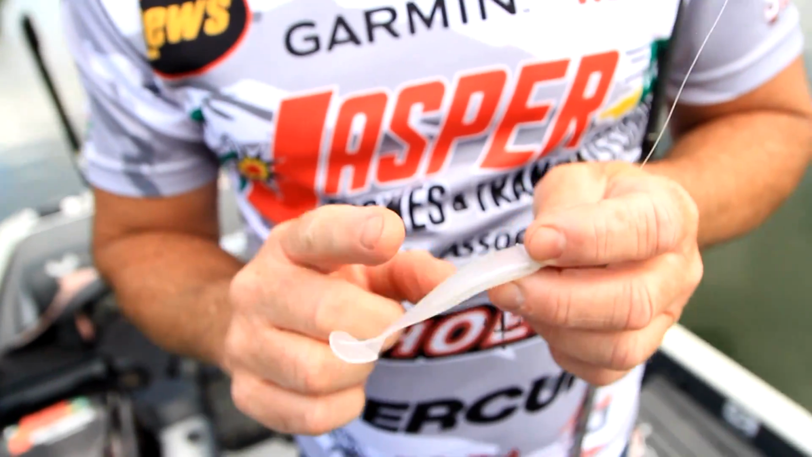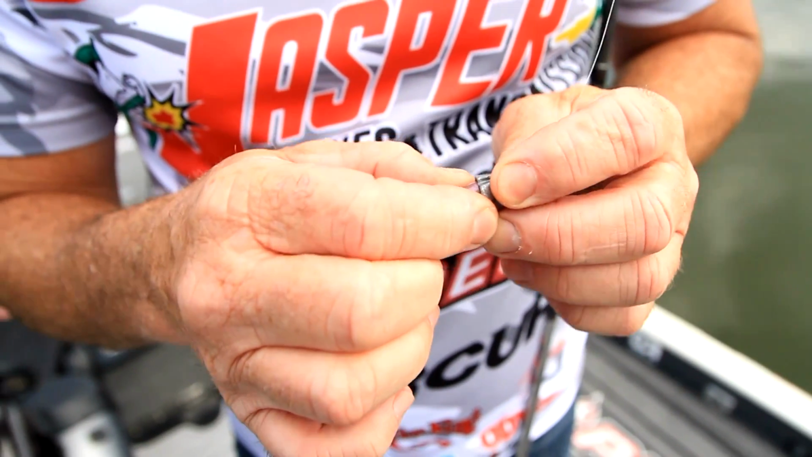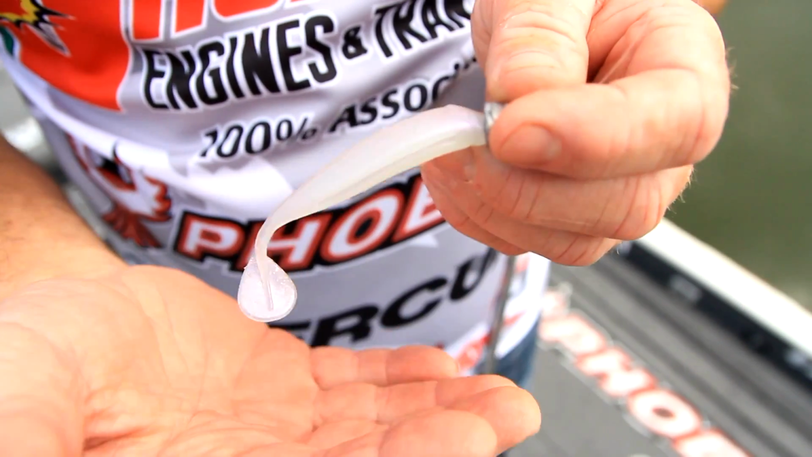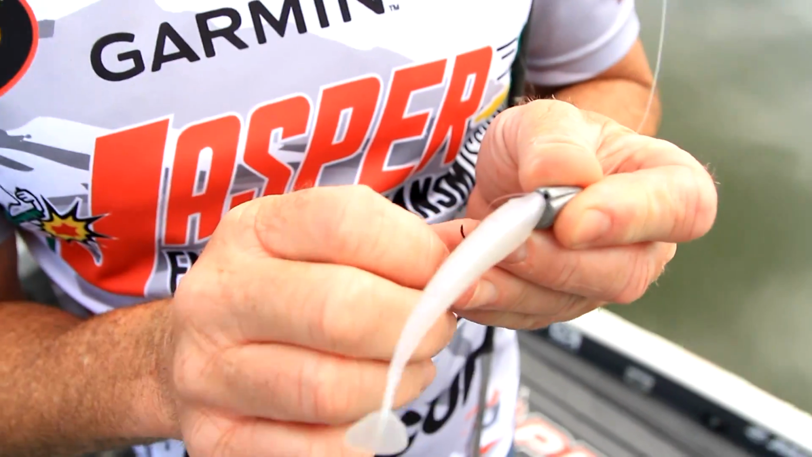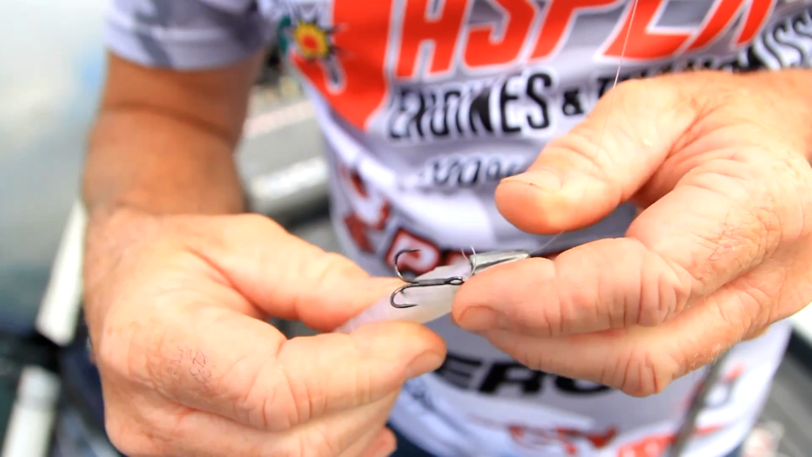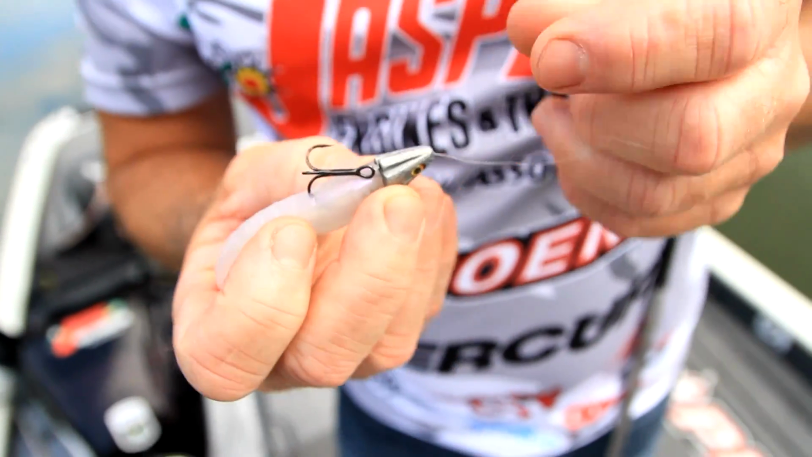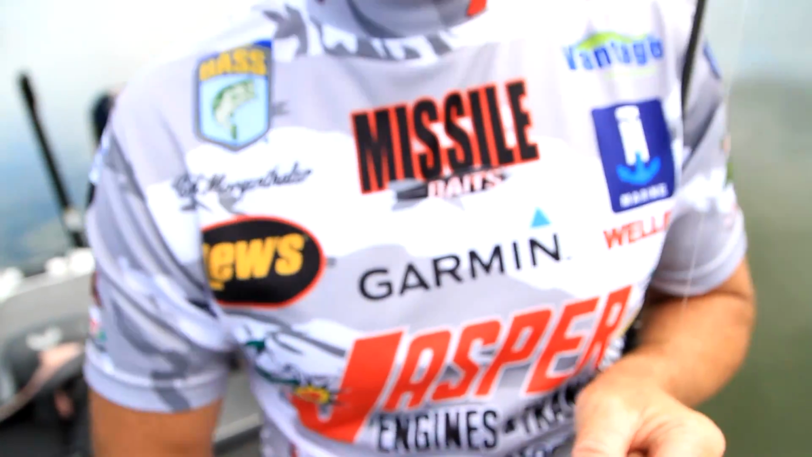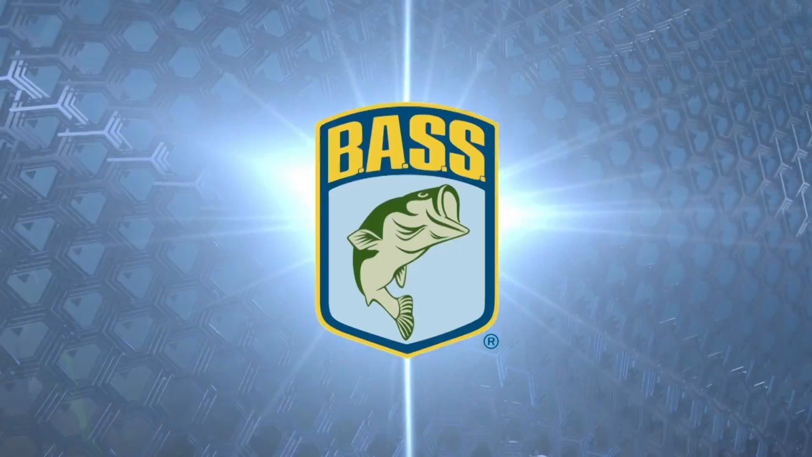Now this is a 3.5-inch Missile Baits Shockwave swim bait, and you can see it's got a paddle tail on it, but it doesn't produce a tremendous amount of action. So in them warmer water situations, in those finesse situations, this is my go-to setup. You just hook it right in the top, just like that. Pull that line tight. The eye of the treble hook stays right up against the head, and actually it's super weedless.